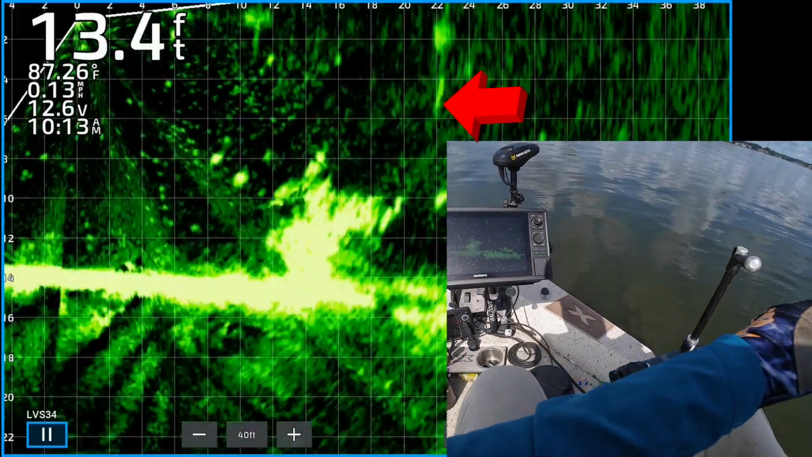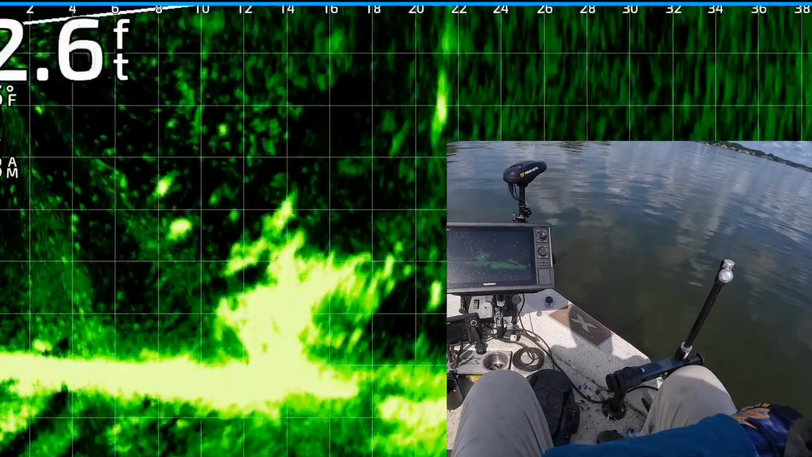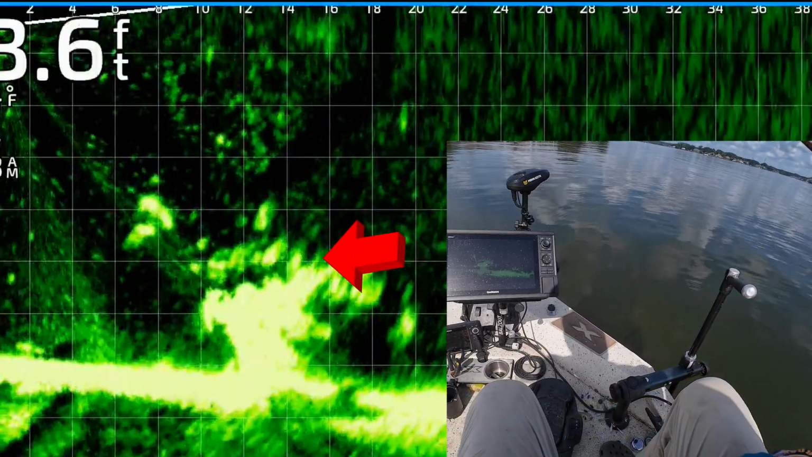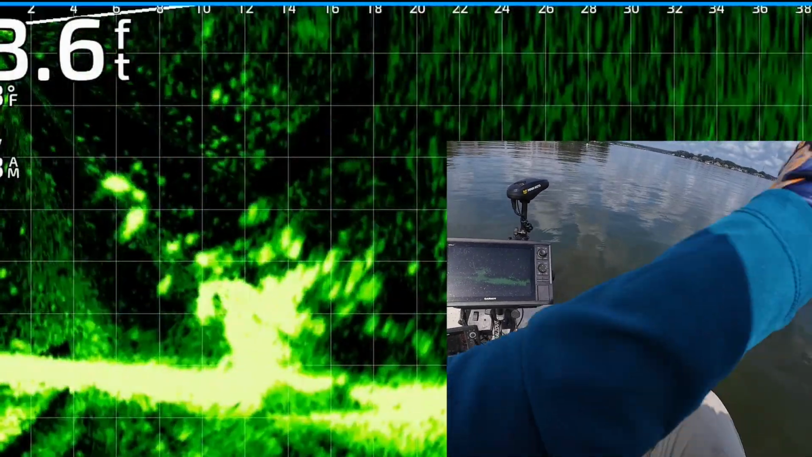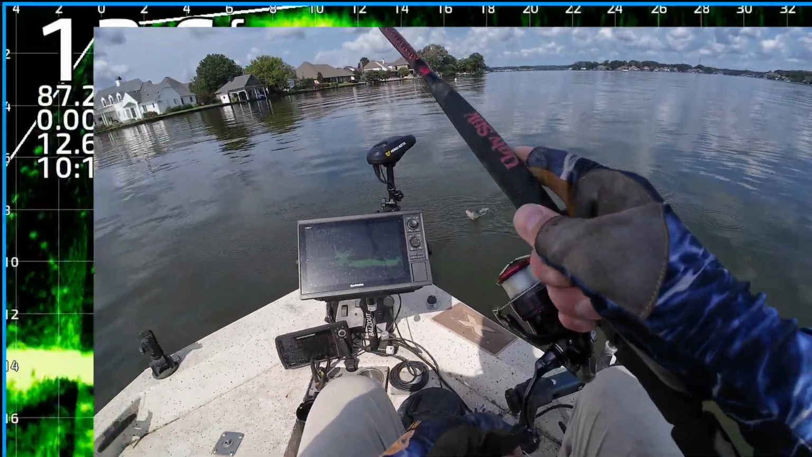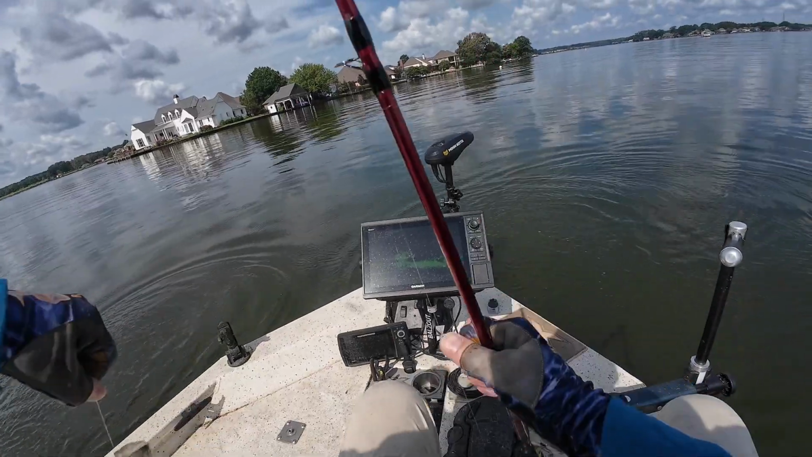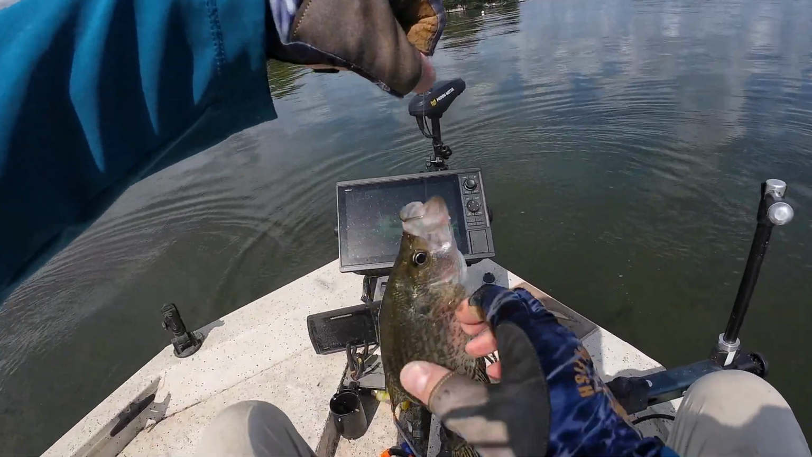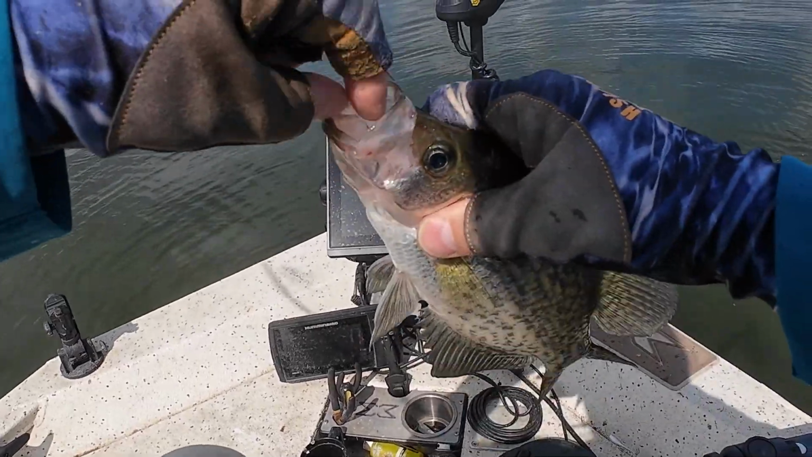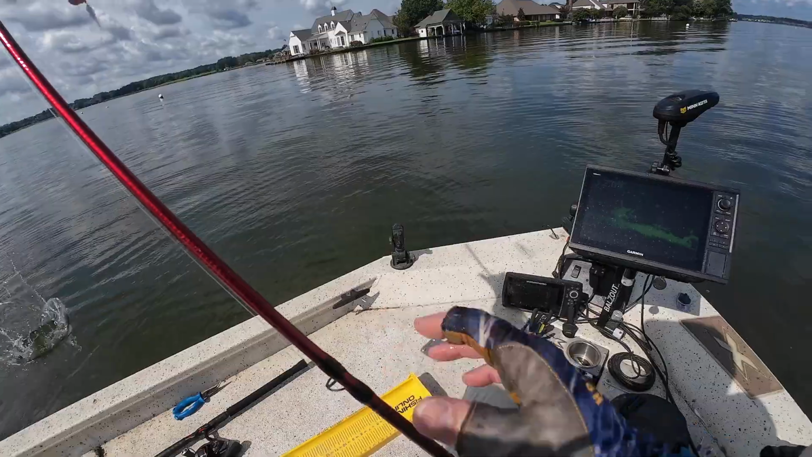Okay, there's my jig and weight. I'm bringing it down to that brush pile on top. One's gonna get it. Couldn't resist. Little small 11-inch maybe.